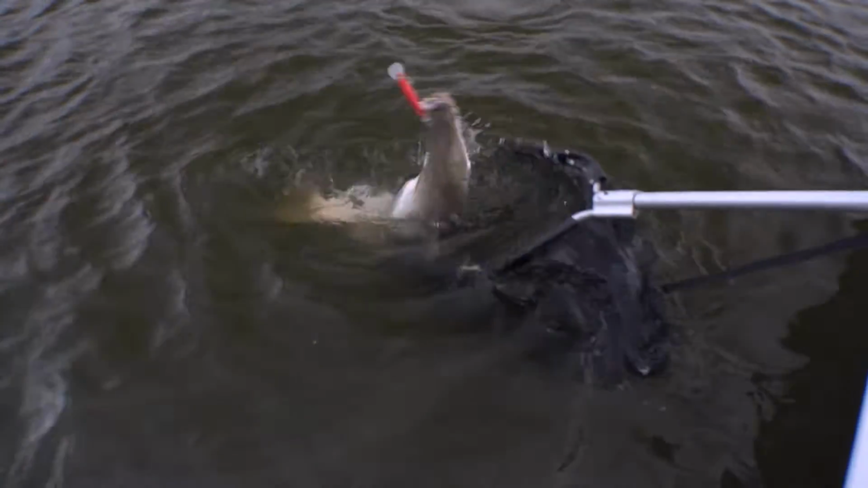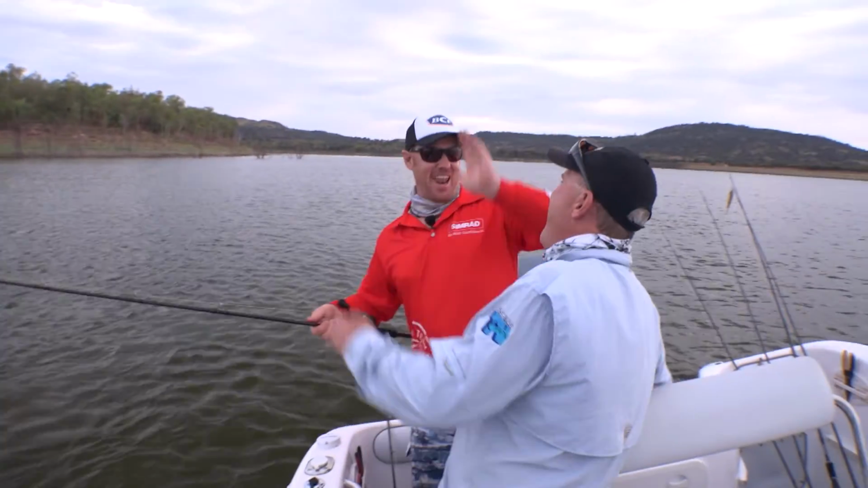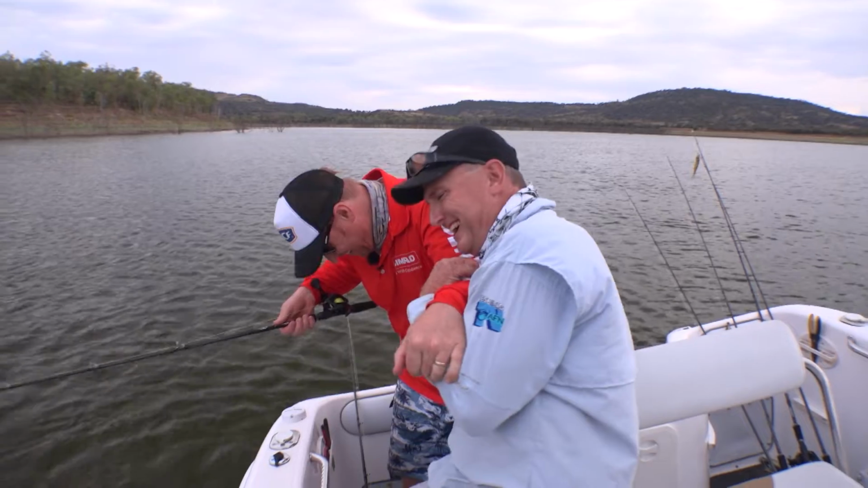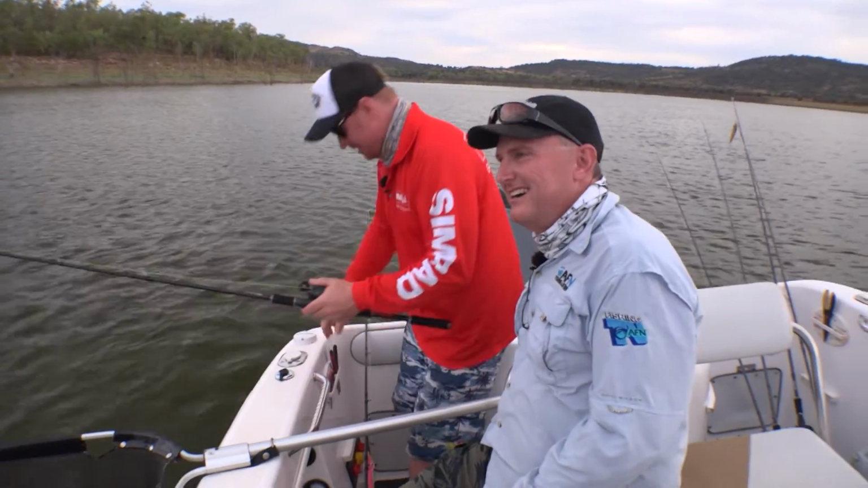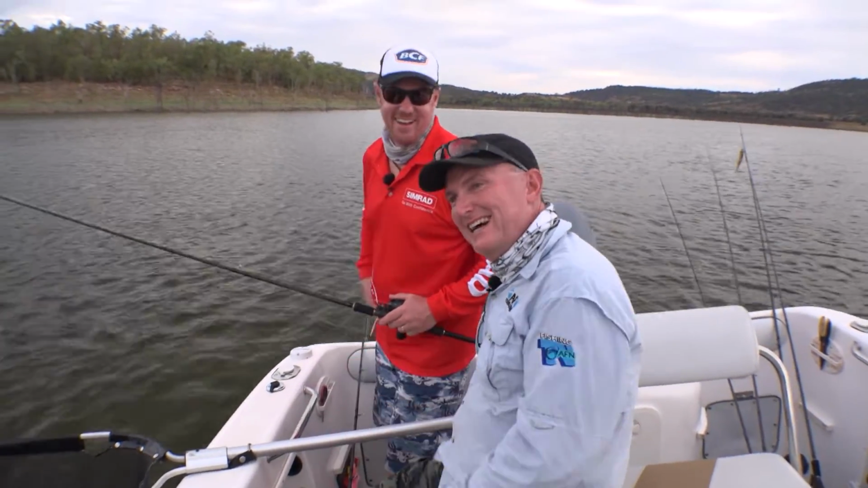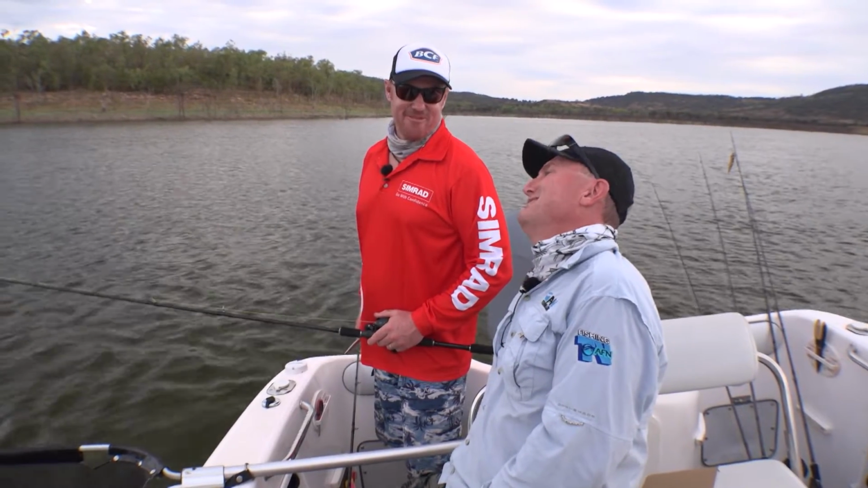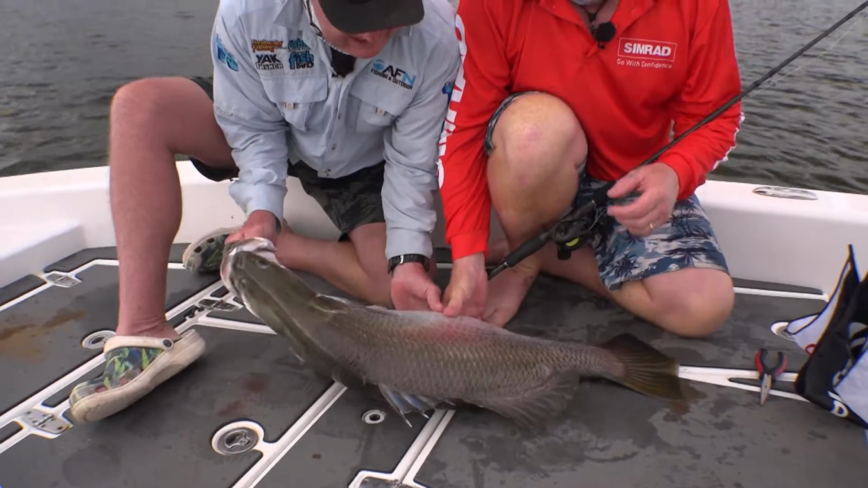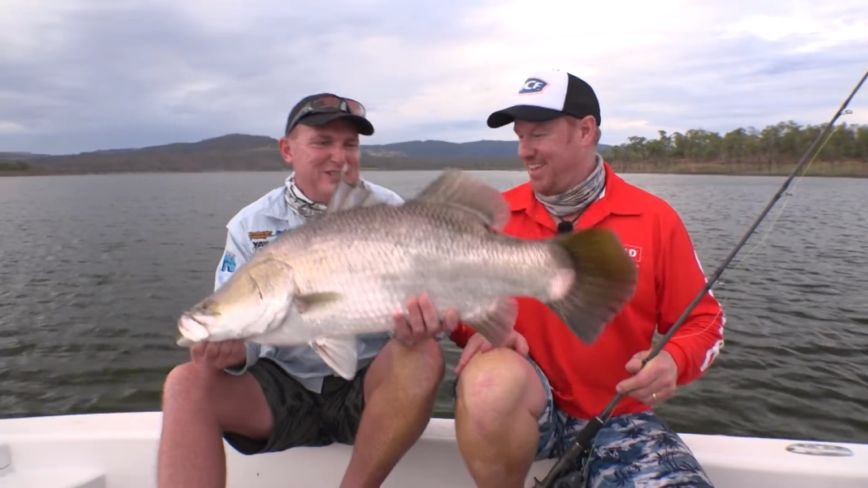Right there, mate. Oh, yeah, baby. I saw the head come up. I thought he was going to jump and throw that lure. Look at that. It's only just in there. Oh, wow. You have no idea how much time and work we've done to try and catch this fish. Finally. There you go, mate. It's a beautiful fish.